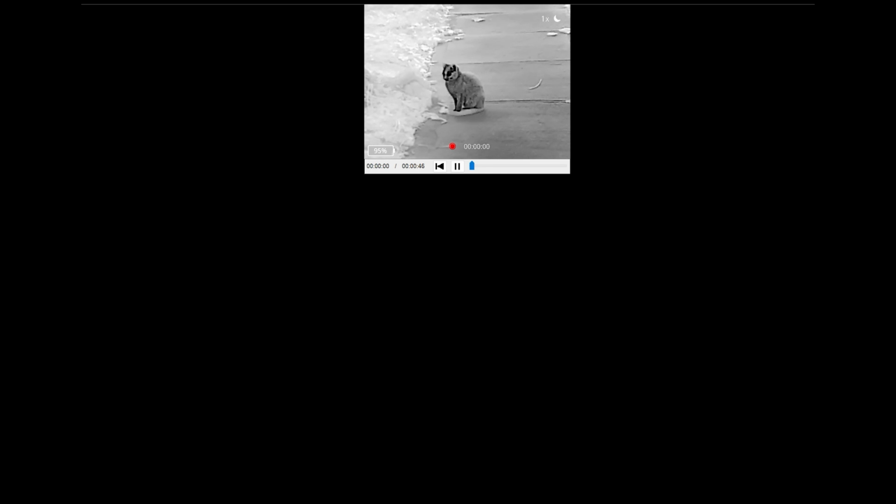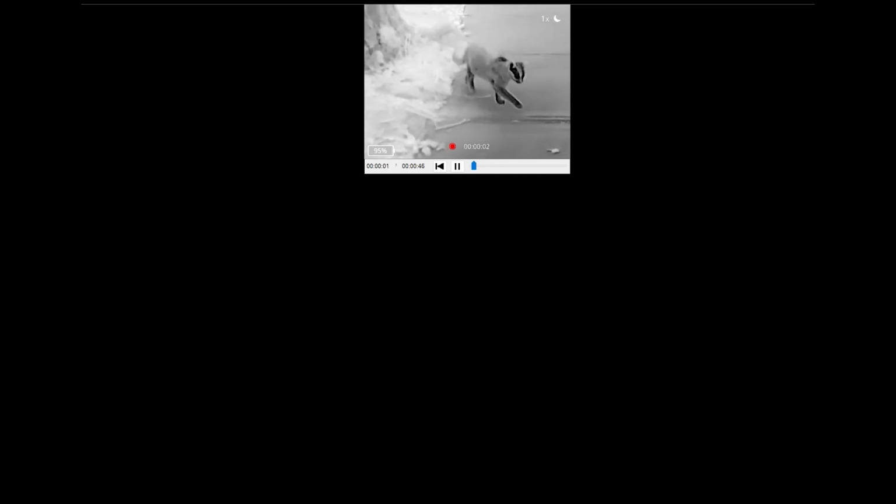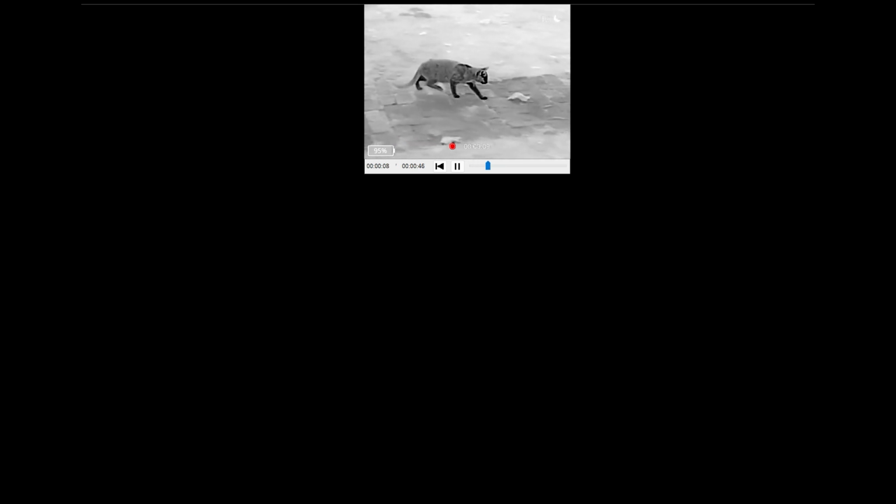Now it's just a cat picture. Again, different modes right here. And now here's a cat playing out there. This is on black hot mode outside at night. Just watching him play around here, just looking at this.